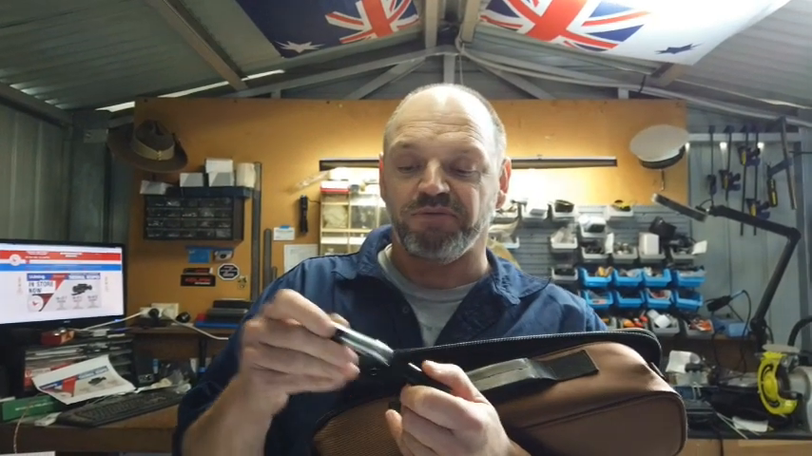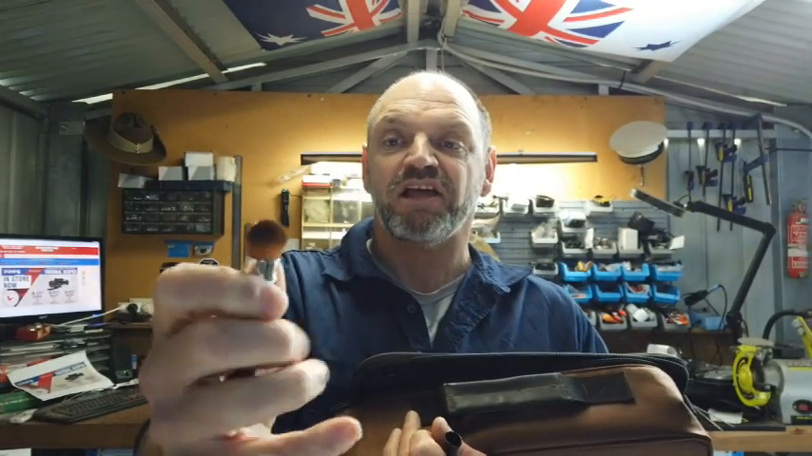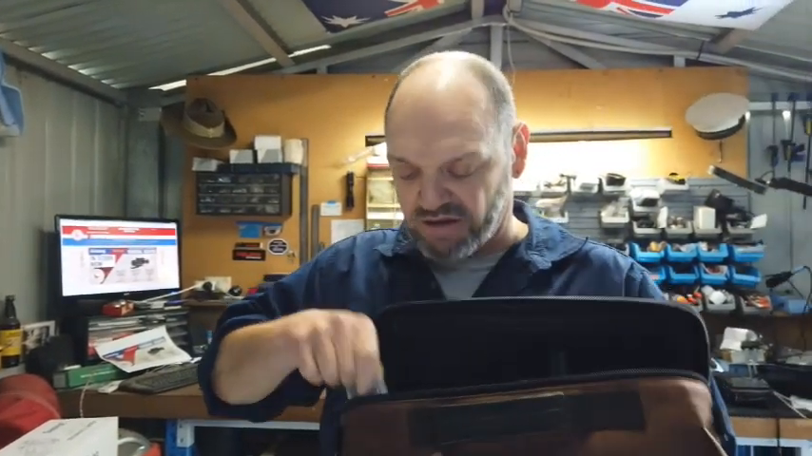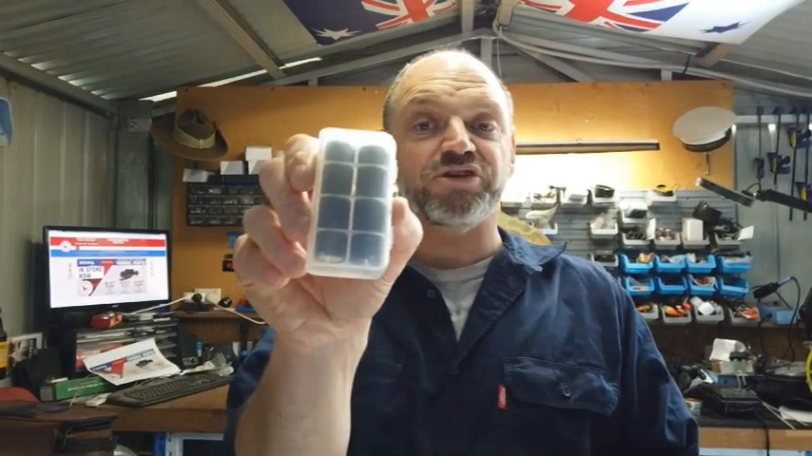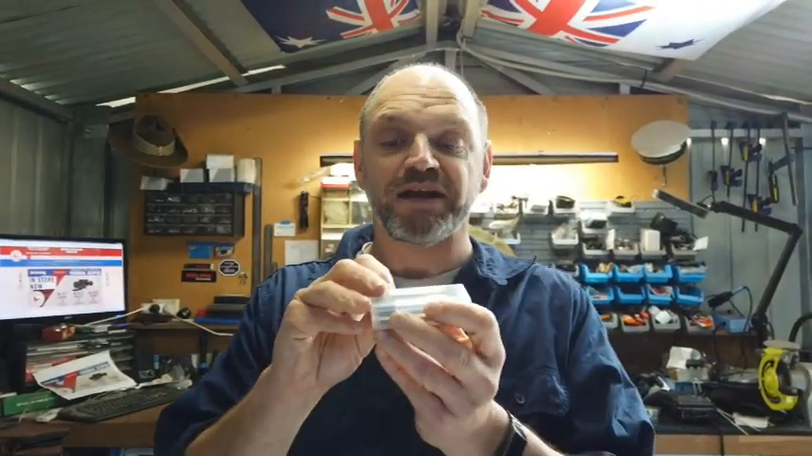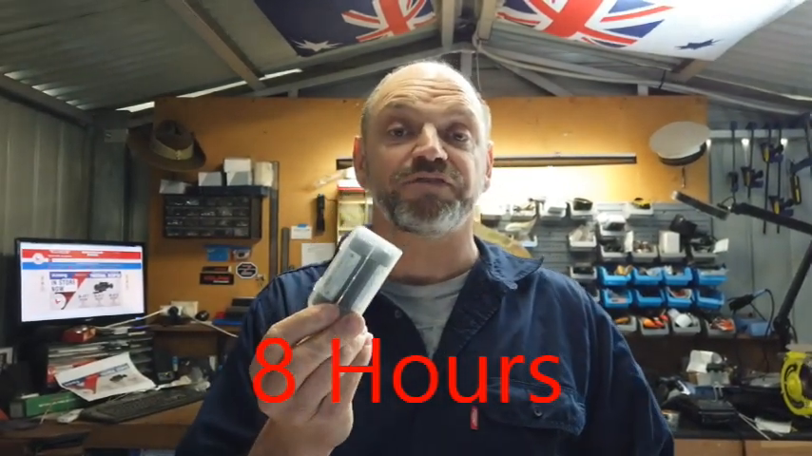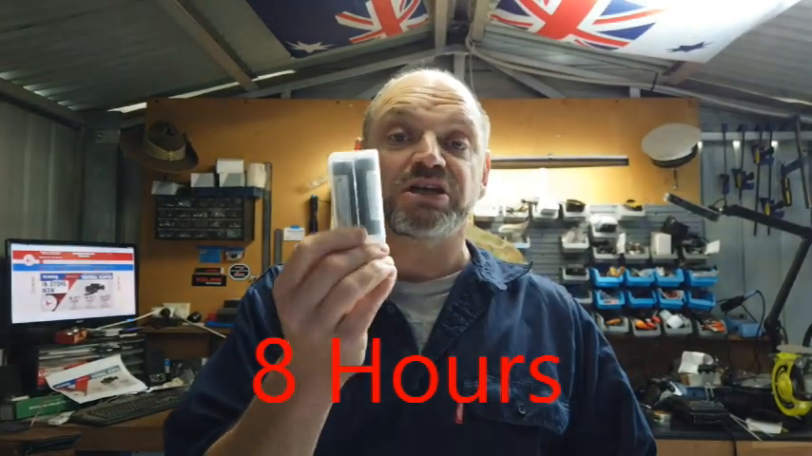There's a very nice lens brush that's supplied in the case. You get two batteries. Now these are the 3400 milliamp hour batteries, and they'll give you about 6 hours run time on your scope, which is quite enough for a good night's shoot. But I would recommend getting a spare couple just to have handy if you need to.